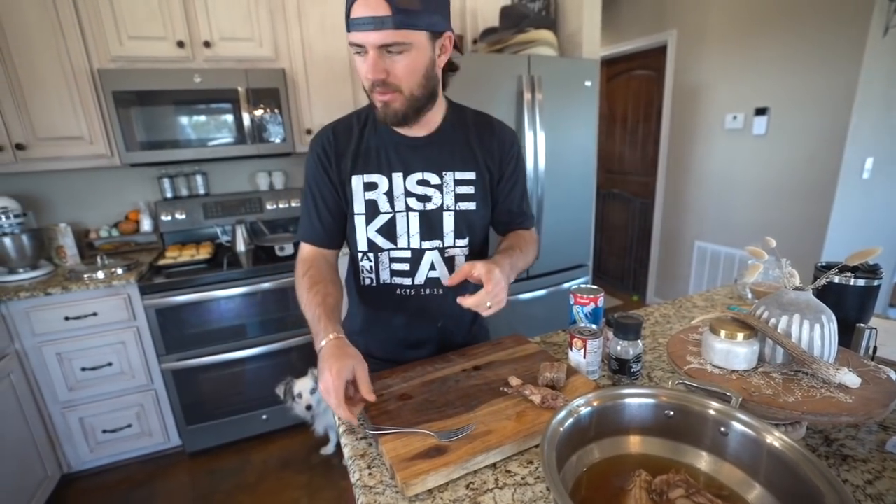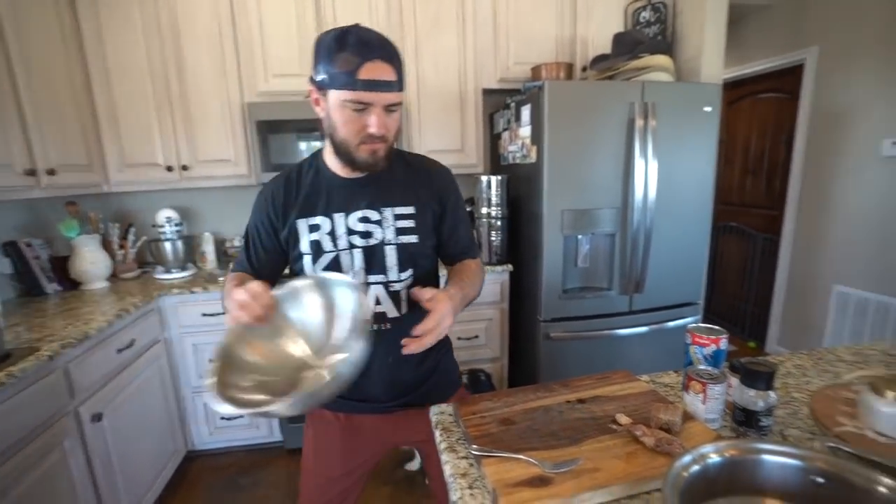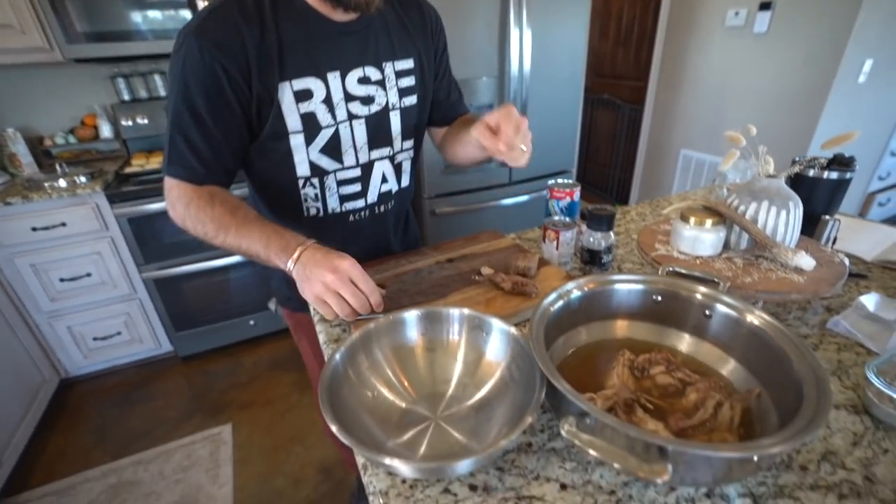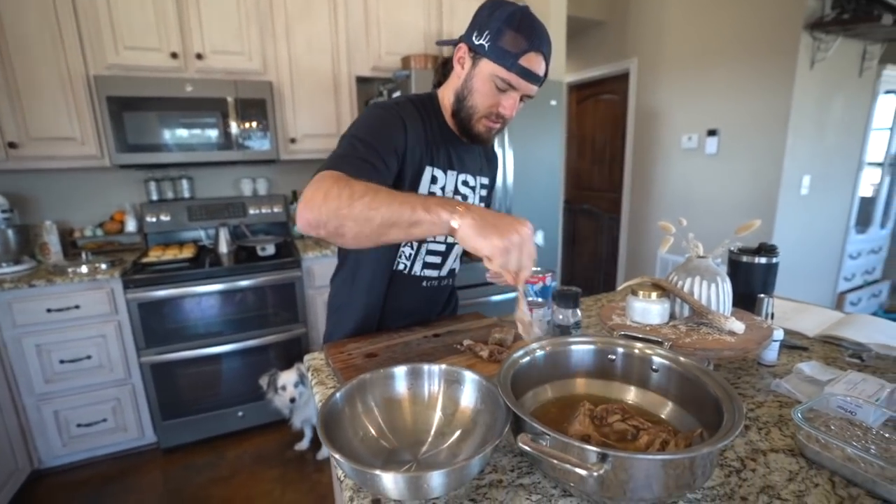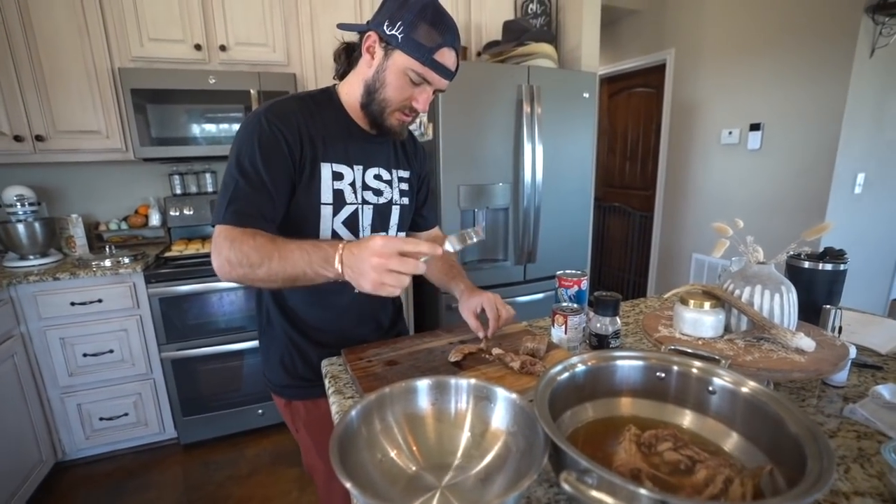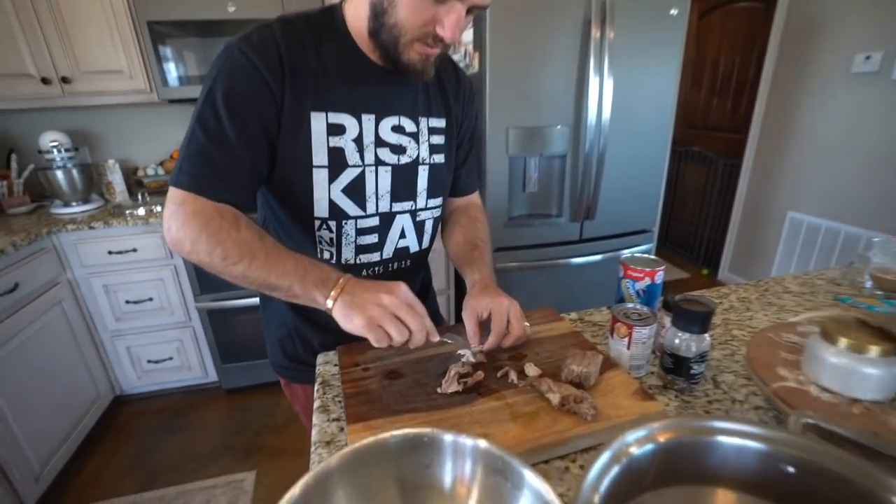I'm also gonna get a bowl to put it in. So we'll put all the meat back into this bowl, and then everything's gonna eventually go back into this. But first, just take a fork and strip that meat right off the bones.